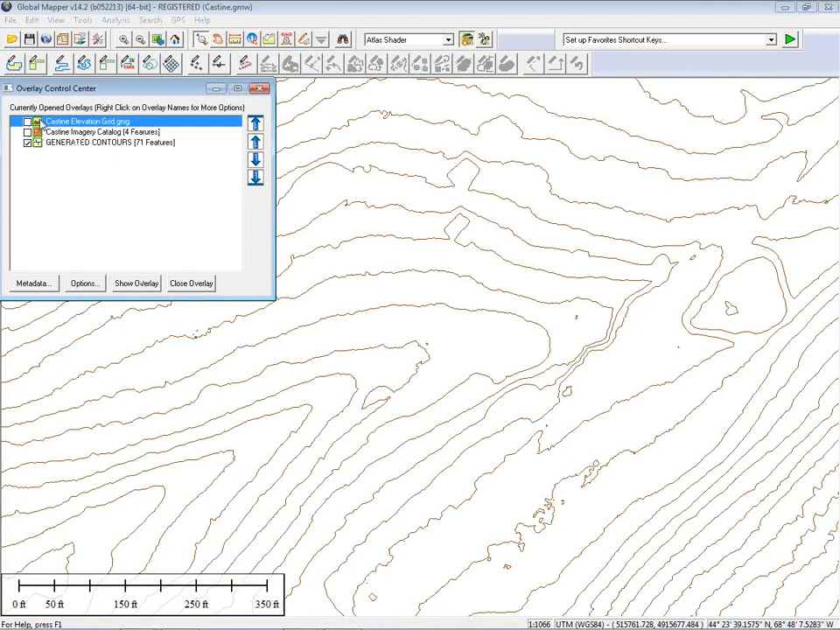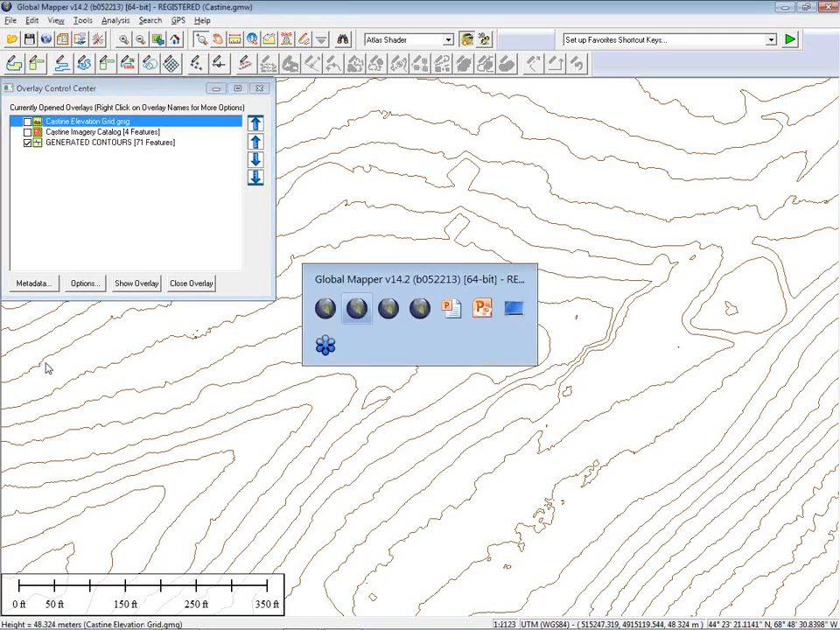That can be exported to any of the supported vector formats and obviously transferred to any other application that you happen to be working with. Contour generation is a very common component in terms of the use of Global Mapper. A lot of people use it for generating contours. You can very simply build a script, for those of you who have worked with scripting, to generate contours based on your defined parameters. So contour generation, very, very simple process.